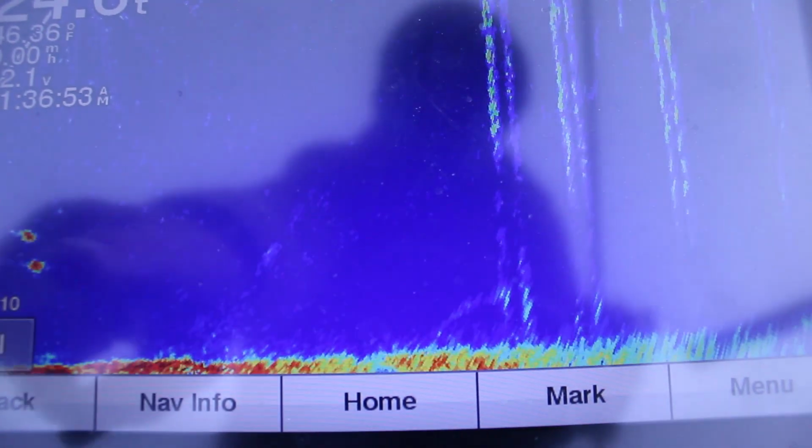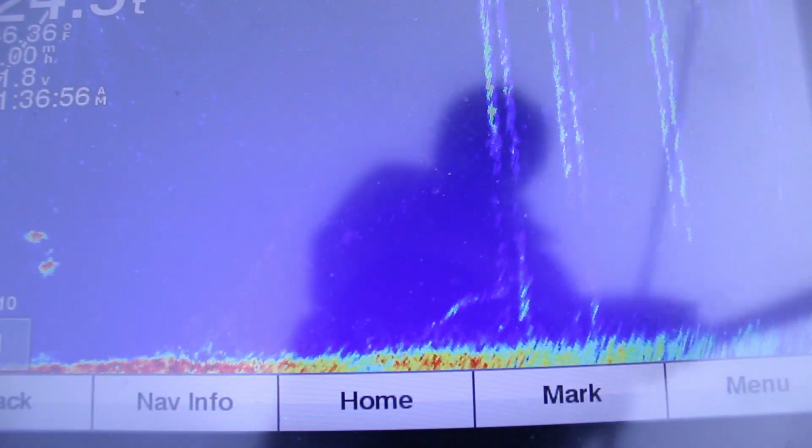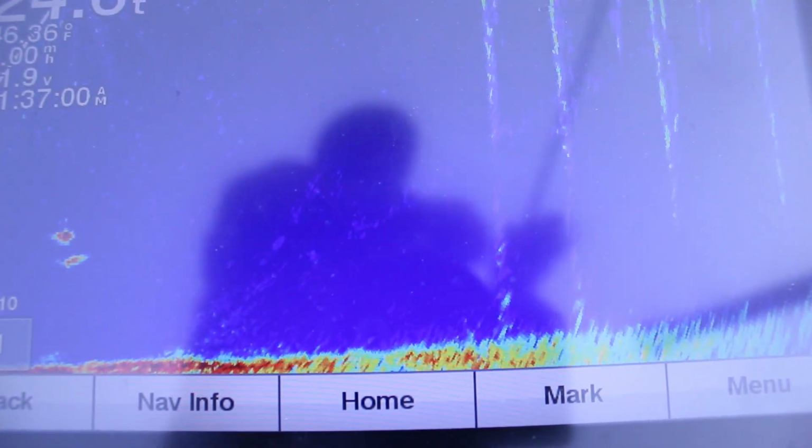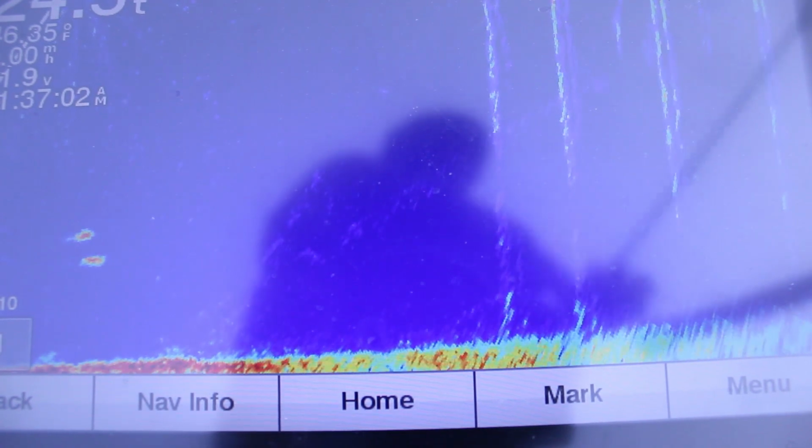Alright guys, look here. There's two right here, right underneath the boat. They're just passing through. Now what I'm going to do is reel my bait in.